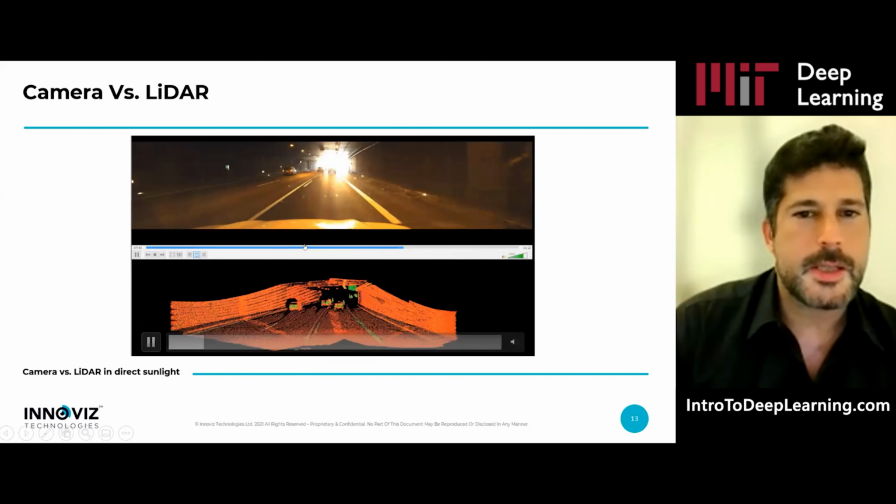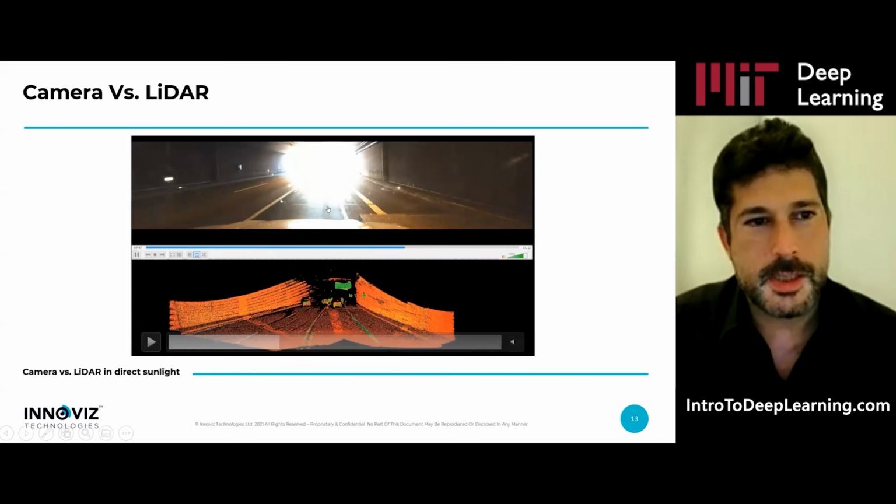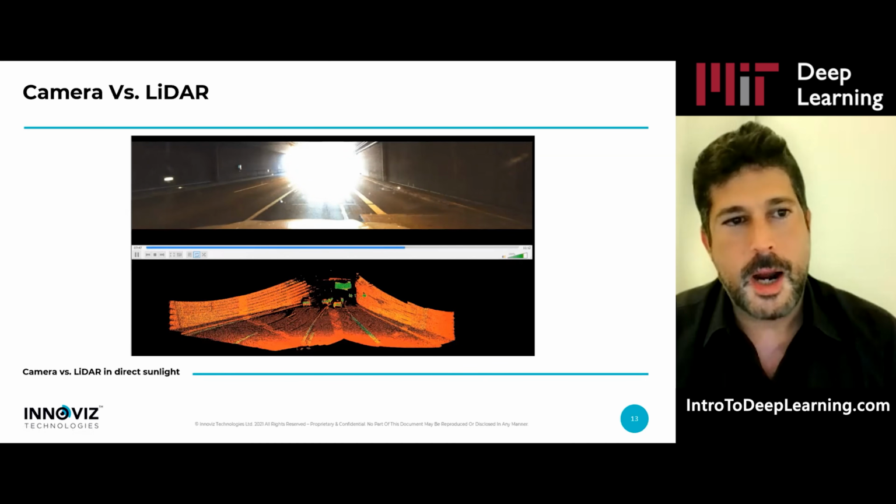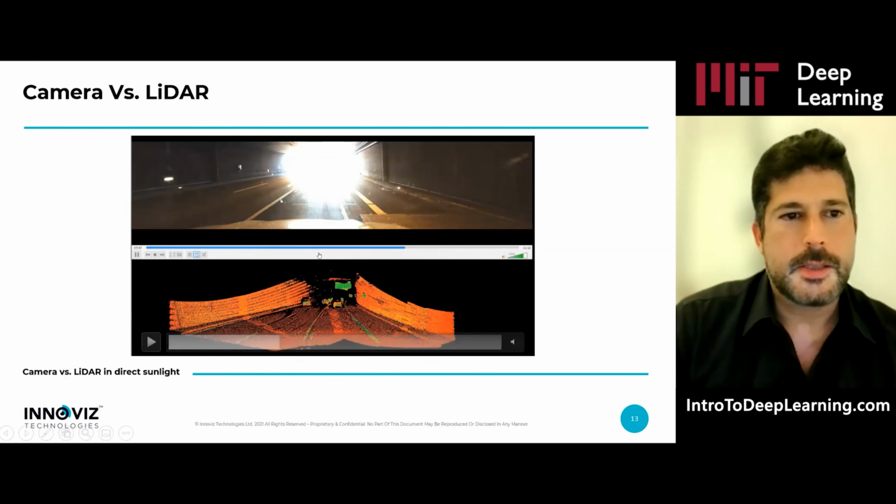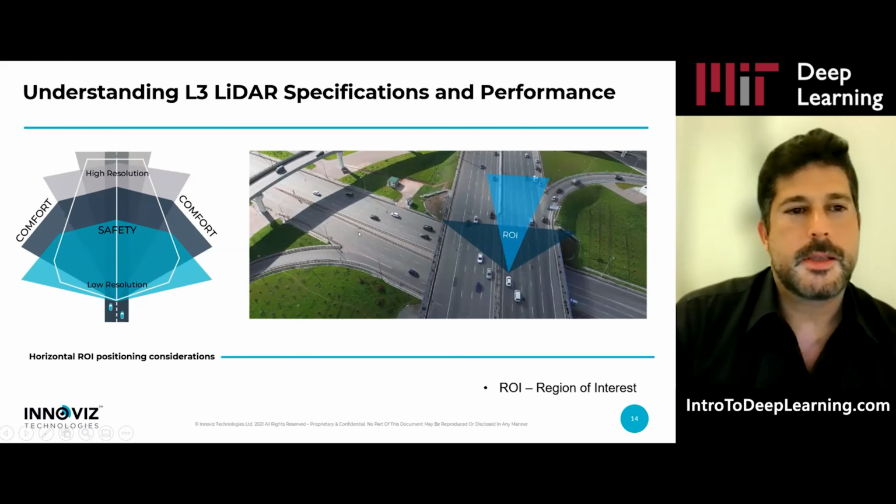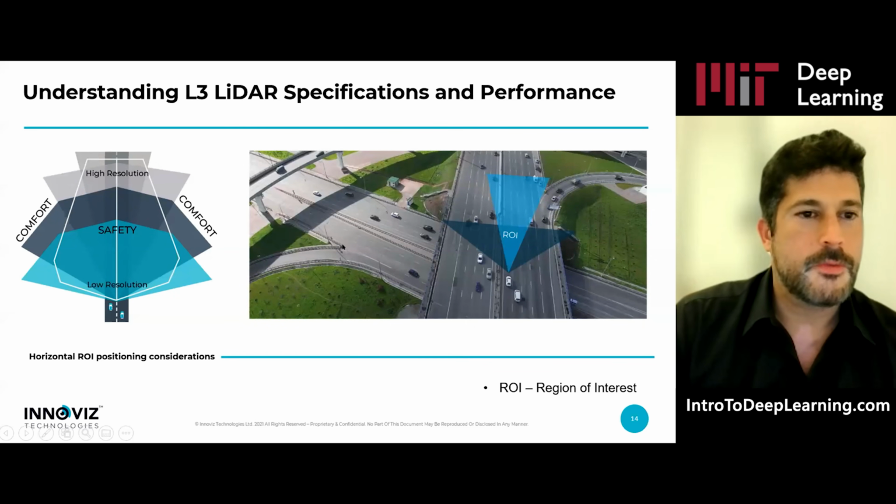Another case is direct sun. Of course, some might say that if you have sufficient processing power and collected millions of objects, a camera might be enough. But obviously, if you're unable to see because of a limitation of the physical layer of the sensor, it's not enough. You need to have a secondary sensor that is not sensitive. So today we're talking about level 3. Level 3 requirements are defined by the ability to see the front of the vehicle mostly.